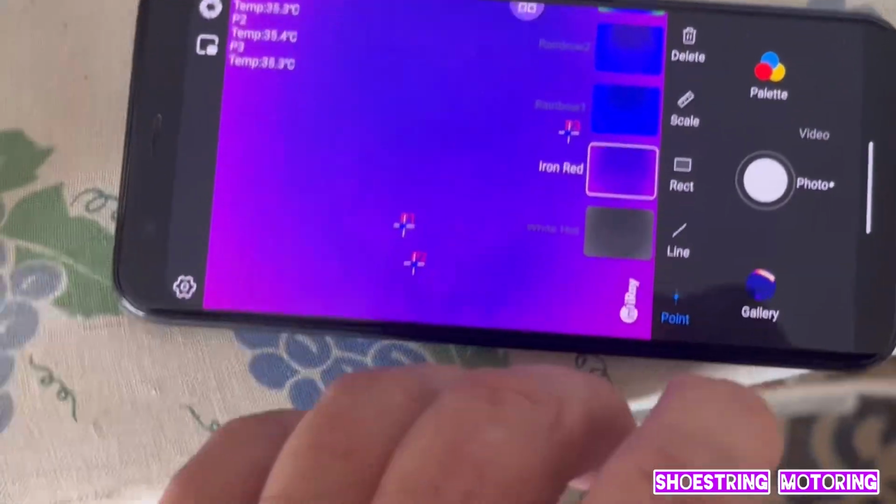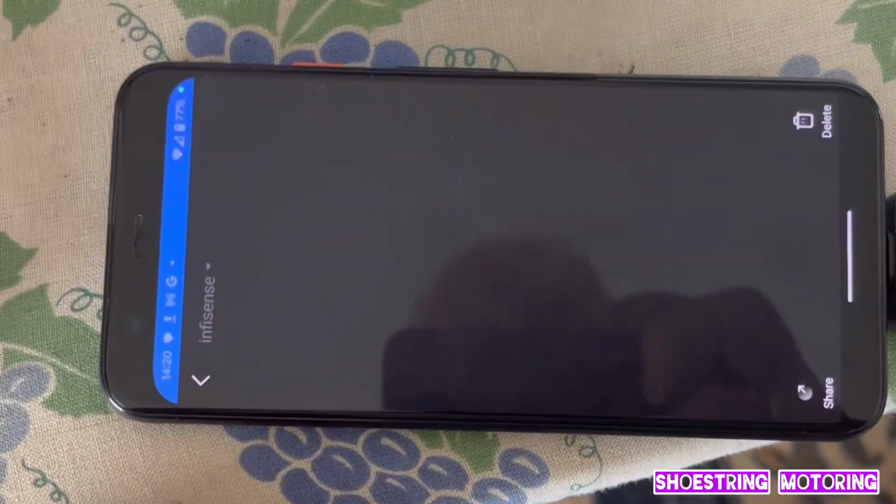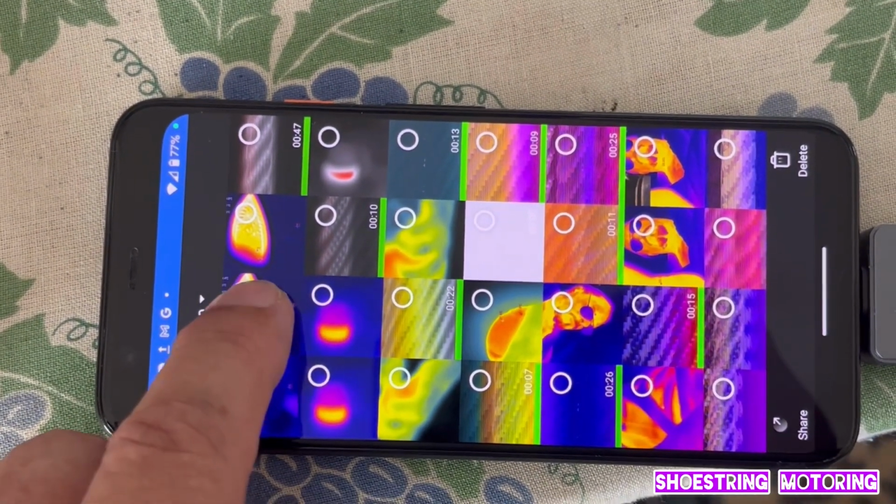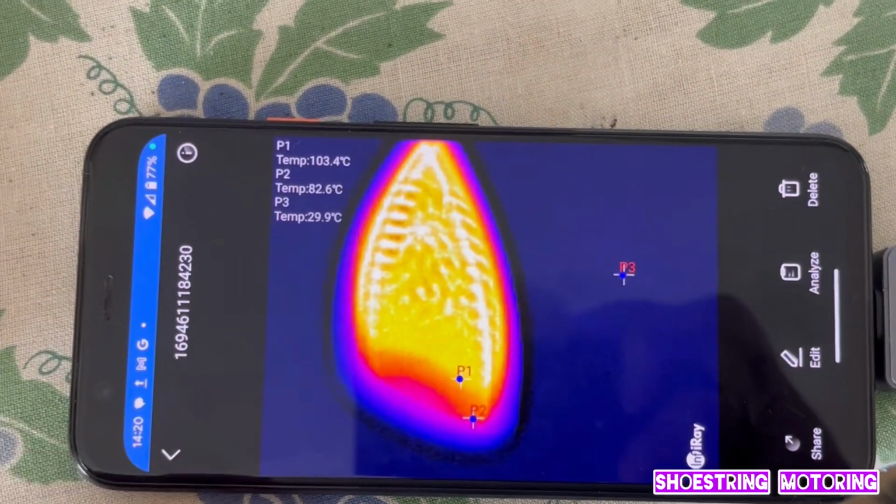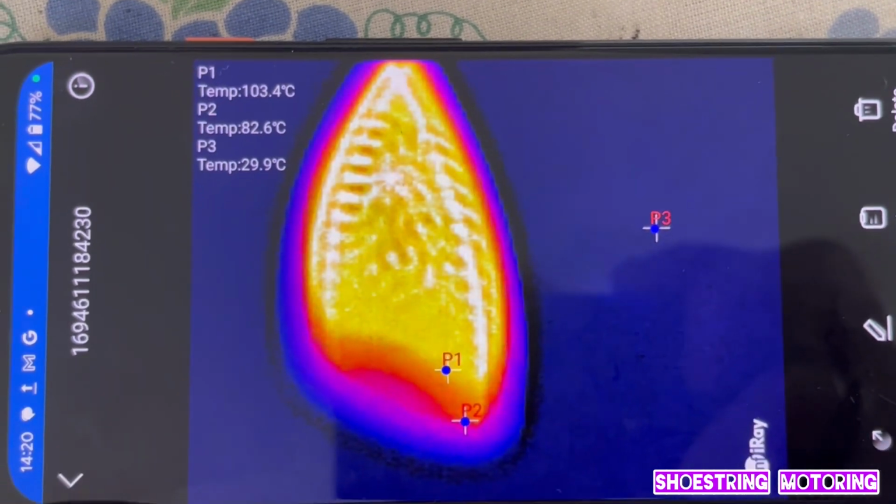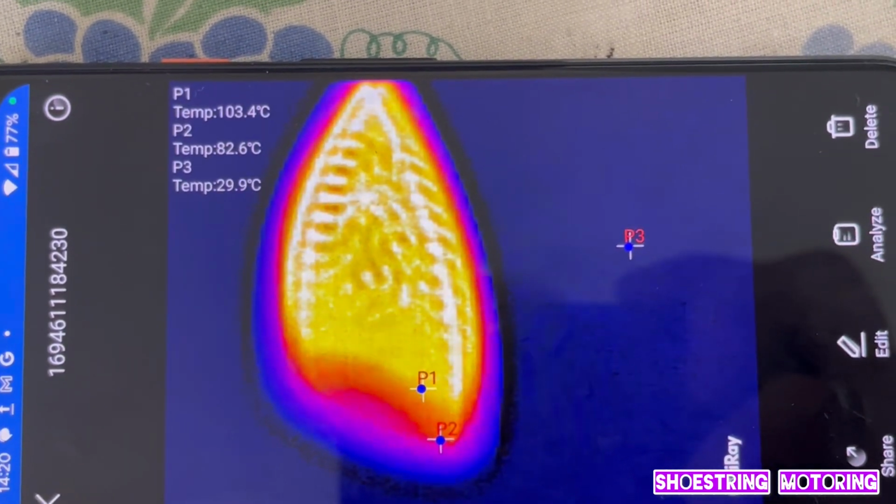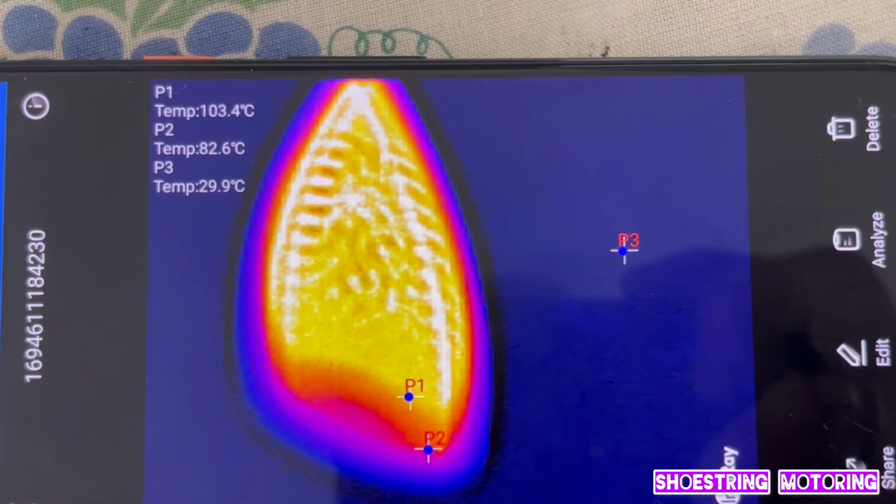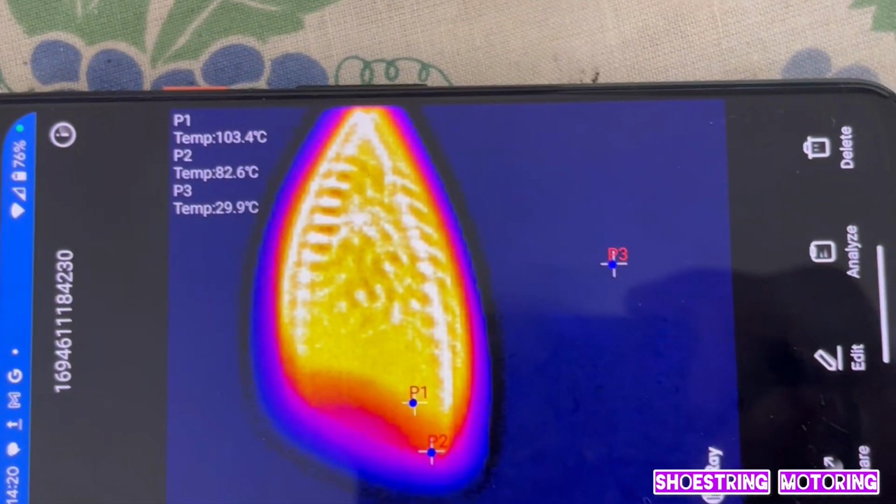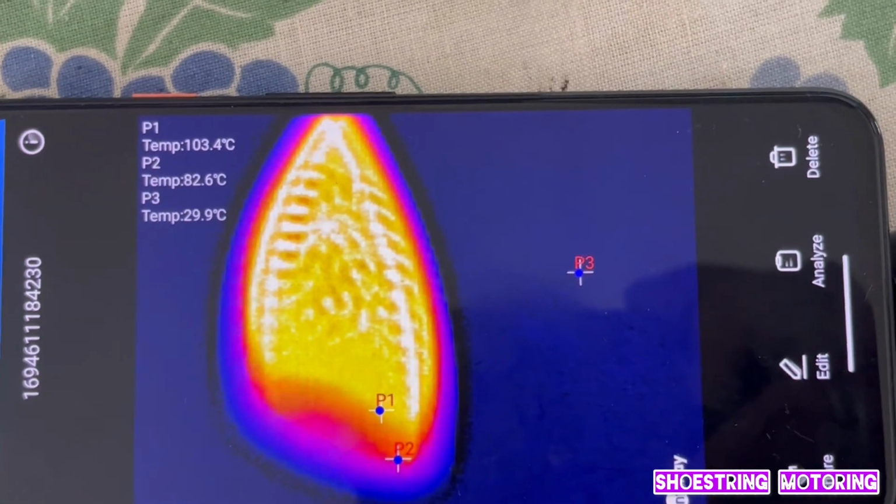If I call out the pictures from the gallery, one of these, we can see it's 103 degrees, 82 and 29. There's 3 points I did, so 1, 2 and 3 over there, which is obviously the ironing board.